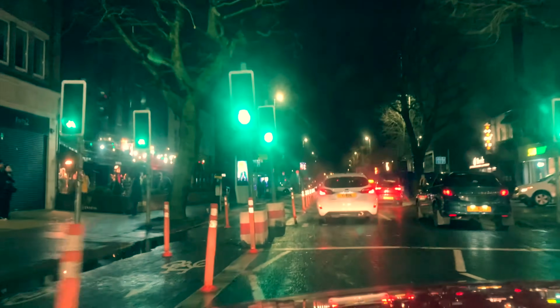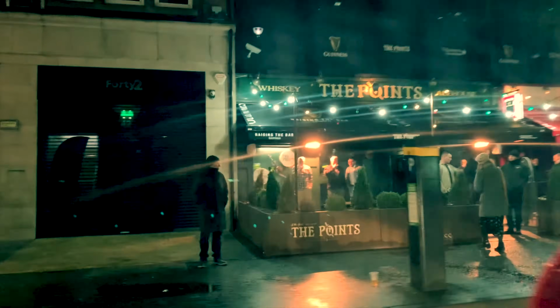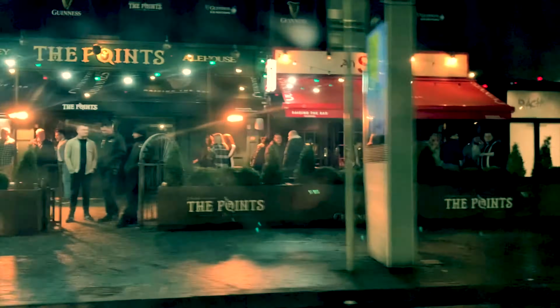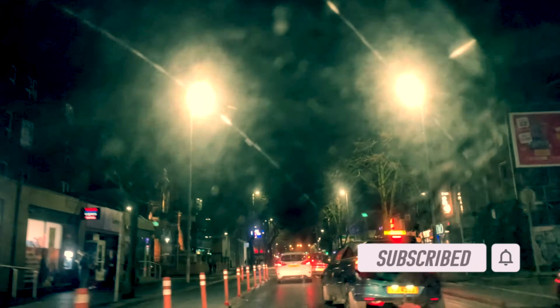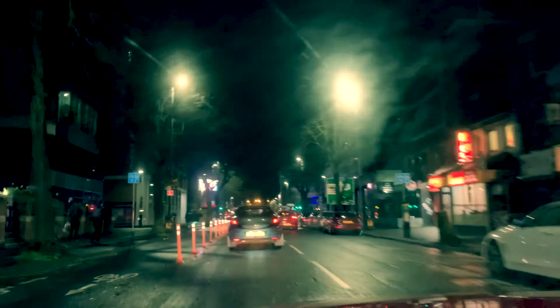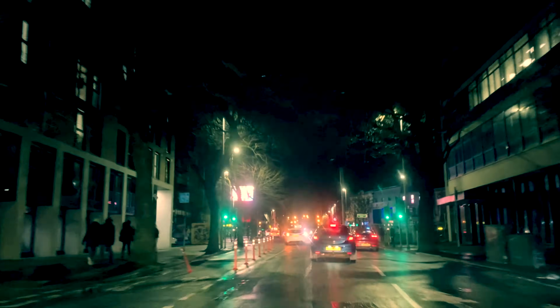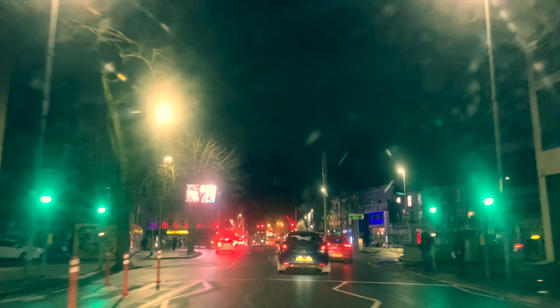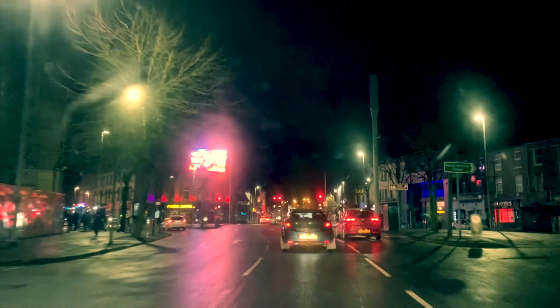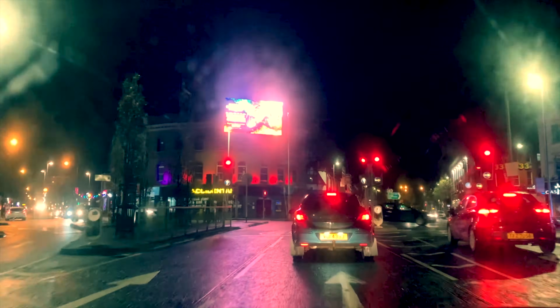A couple of pubs here on our left, not particularly old pubs or notable, but they seem popular nonetheless. The Points and the Shebeen. Now we're coming up to Shaftesbury Square, which is the junction of the Dublin Road, Great Victoria Street, Donegal Pass, Botanic Avenue, Sandy Row and Bradbury Place. We're starting to get into the Queen's student area from this point onwards.